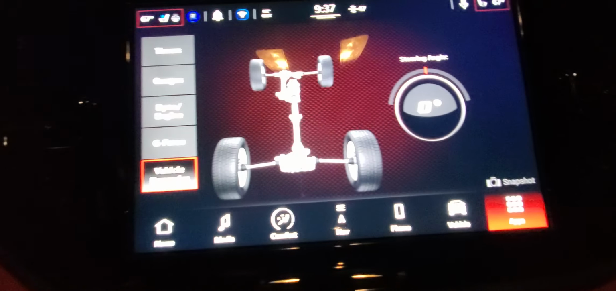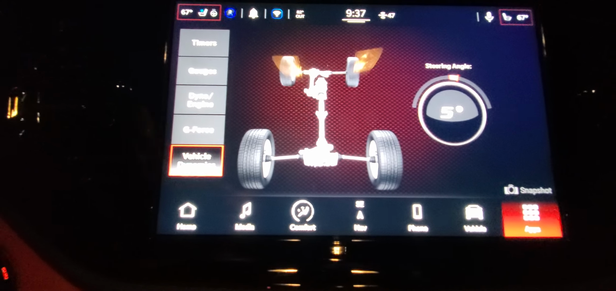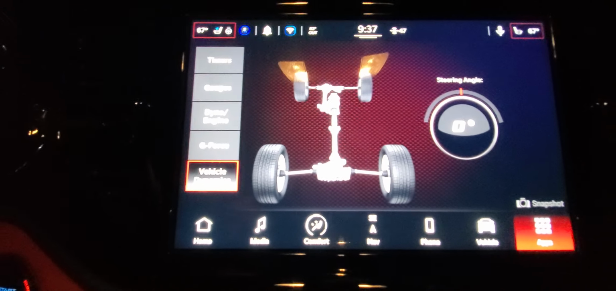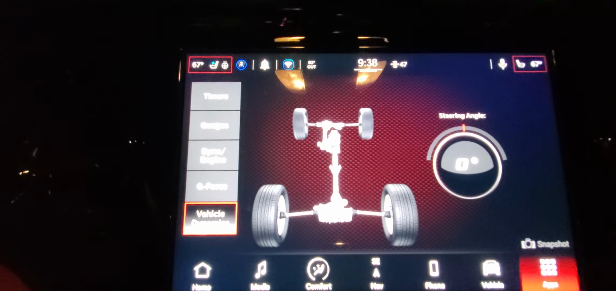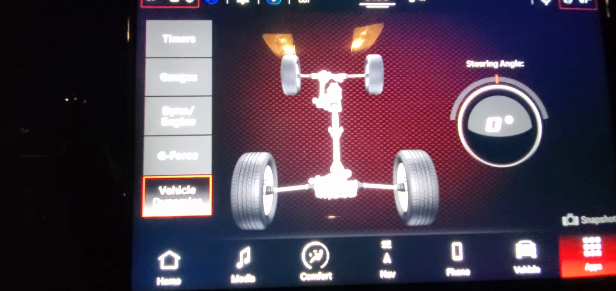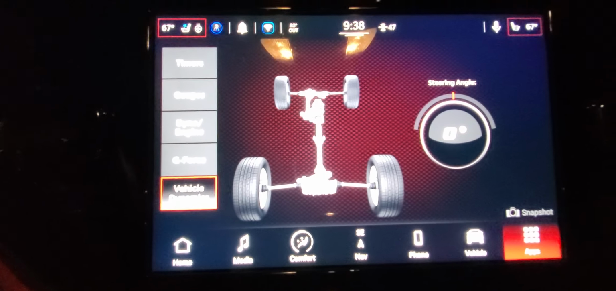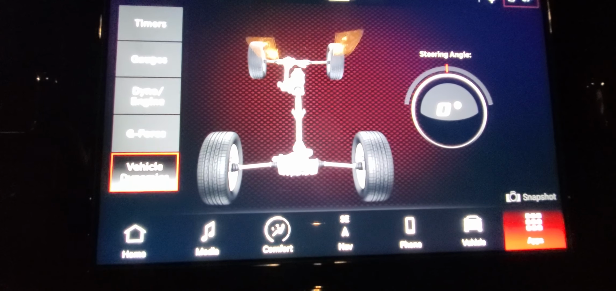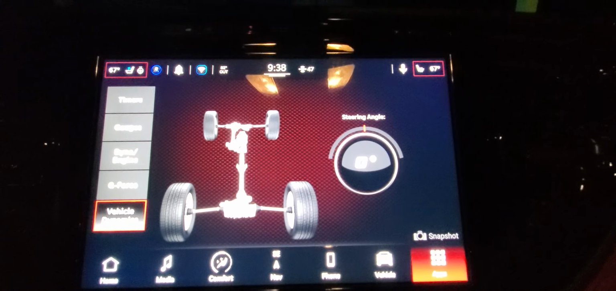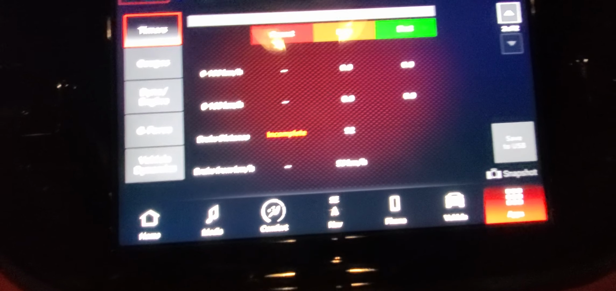Vehicle dynamics. This is another thing I haven't really looked into too much, but from what I gather, I think that it actually shows where your torque and stuff is being split, how much power is being sent to the front and the back, etc. I'll definitely look into that more and do a review on that as well for you guys. But yeah, that's that. I guess there's 2 pages here. We'll get a little more into that once I know a little more.